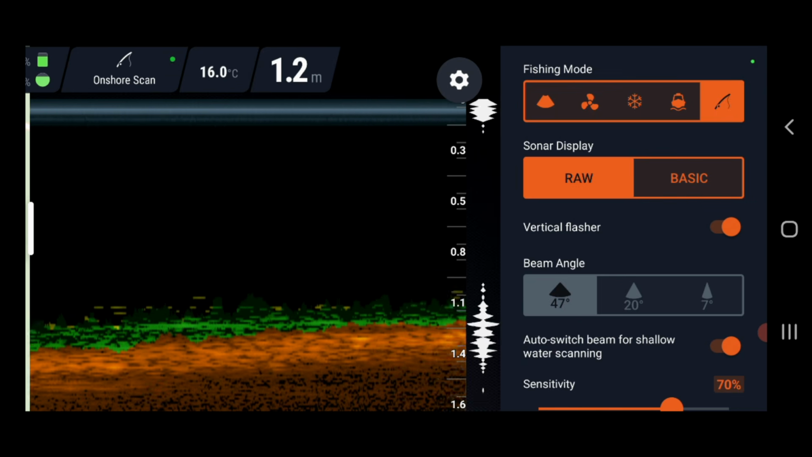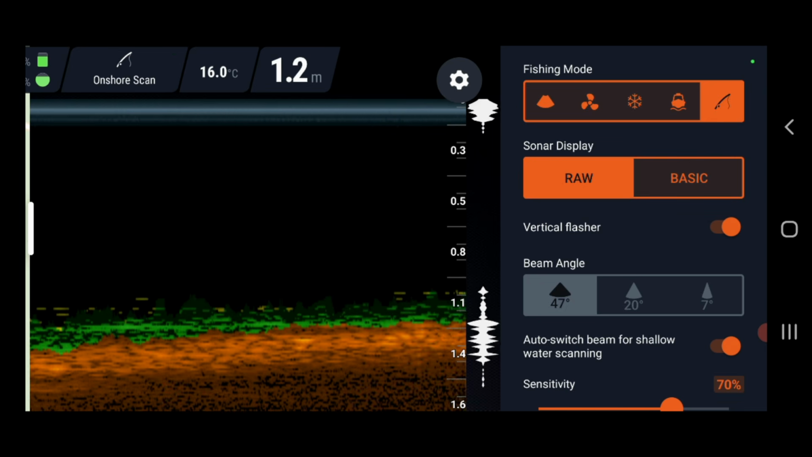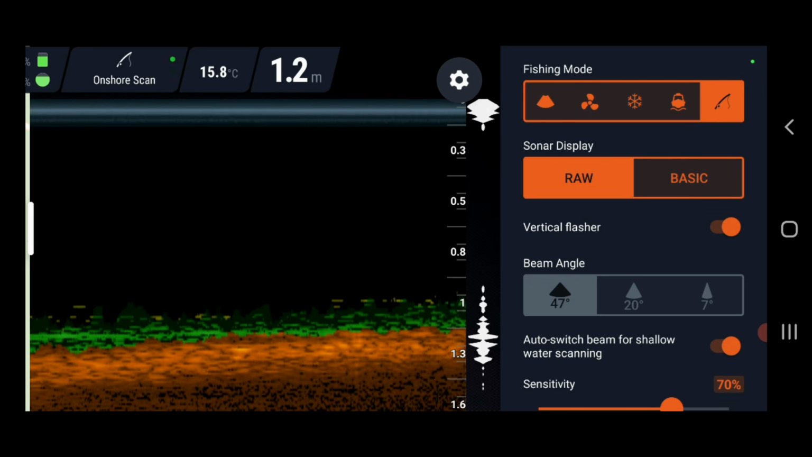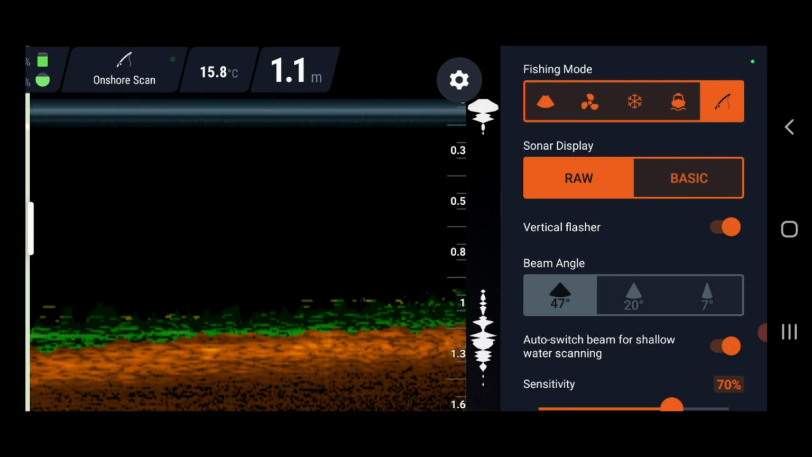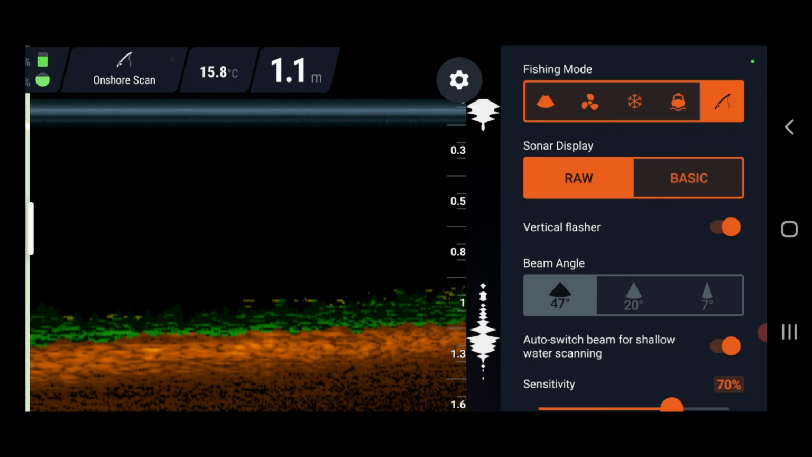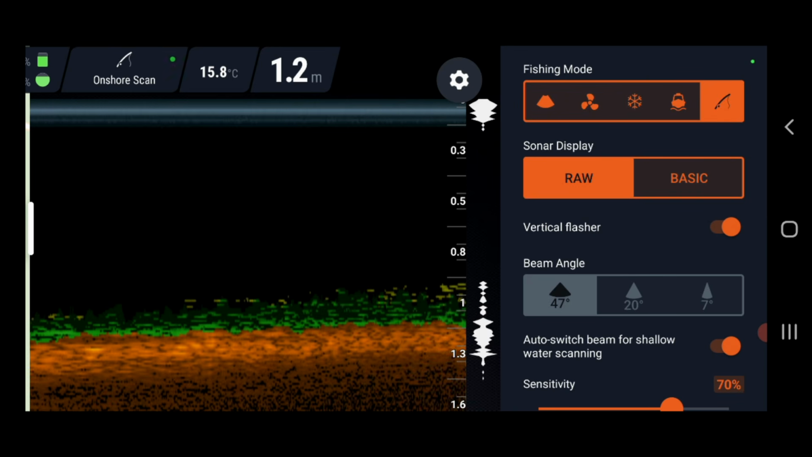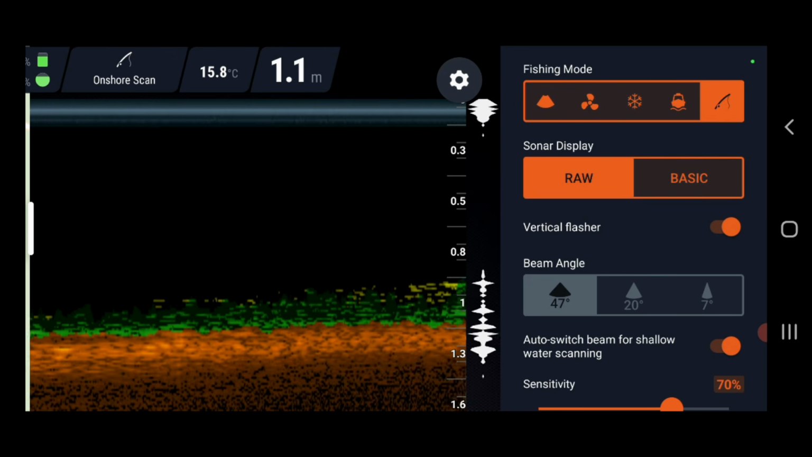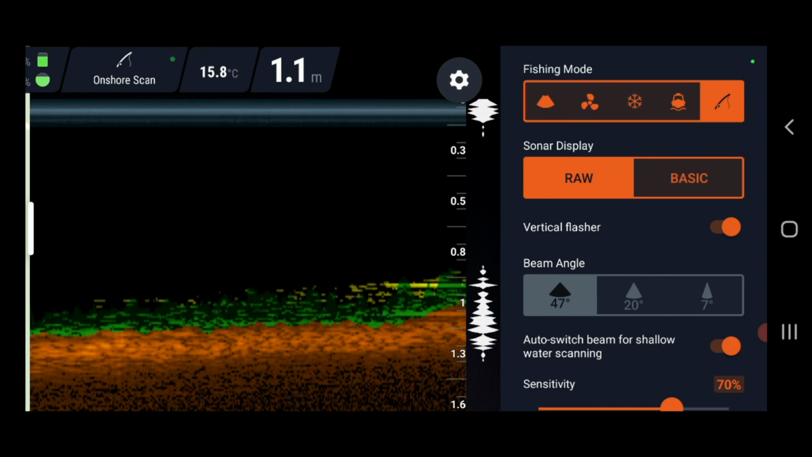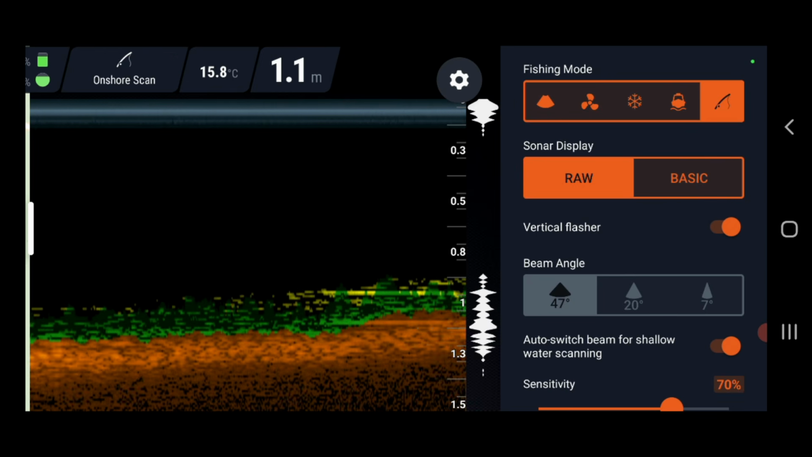One of the questions that I get asked the most is, do you need to be near Wi-Fi? Do you need Wi-Fi service? Do you need to be near the modem? No. You can be out in the middle of nowhere and use a fish finder. You can be out in the middle of the desert, 500 kilometers away from your nearest phone tower, and it'll still work, provided you can find water, because it won't work unless it's sitting in water. So you don't need phone service.